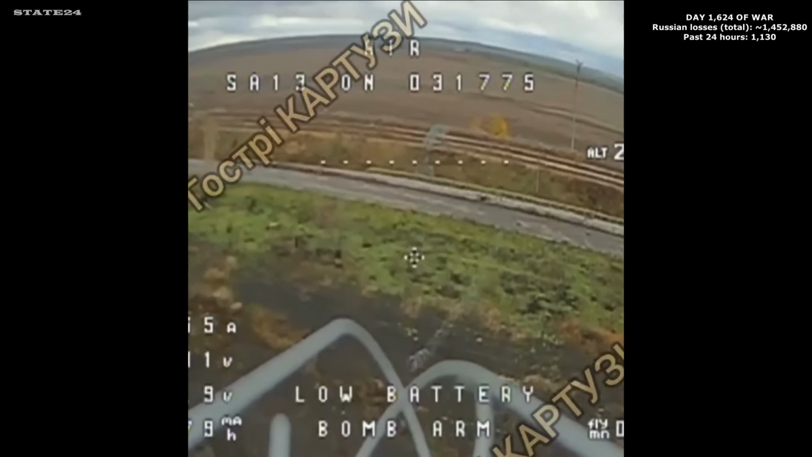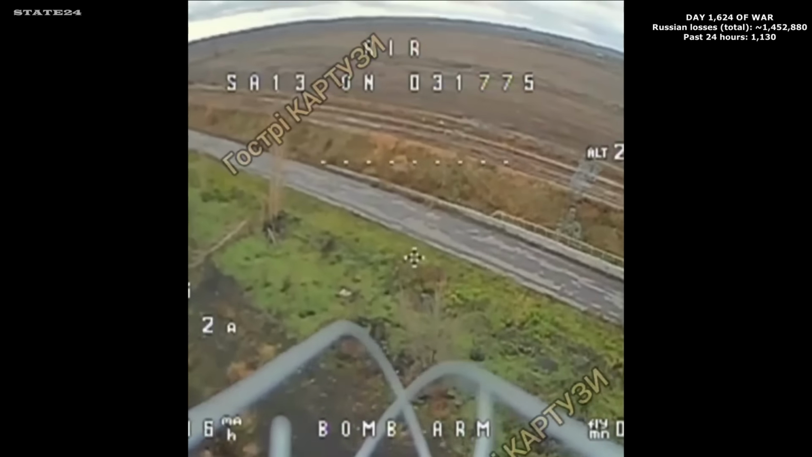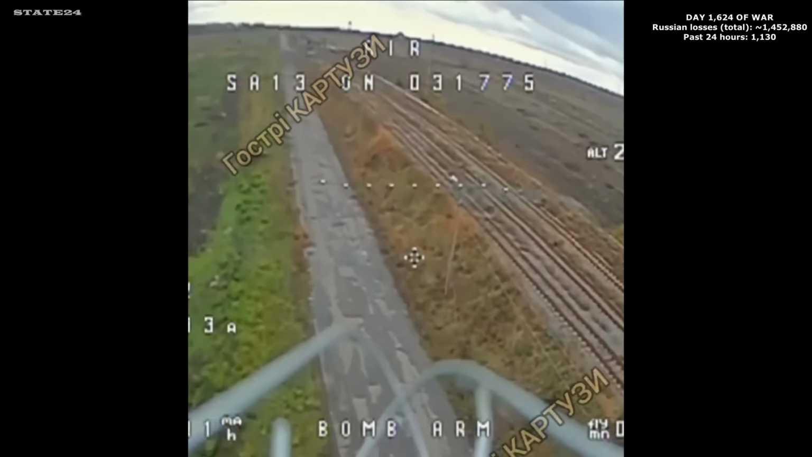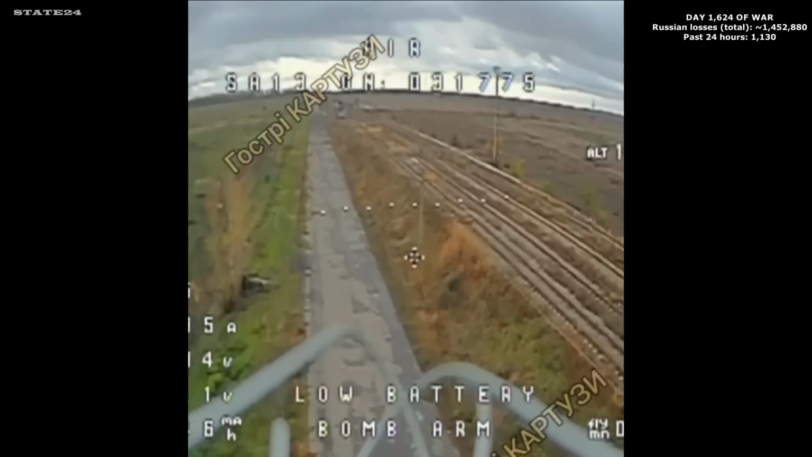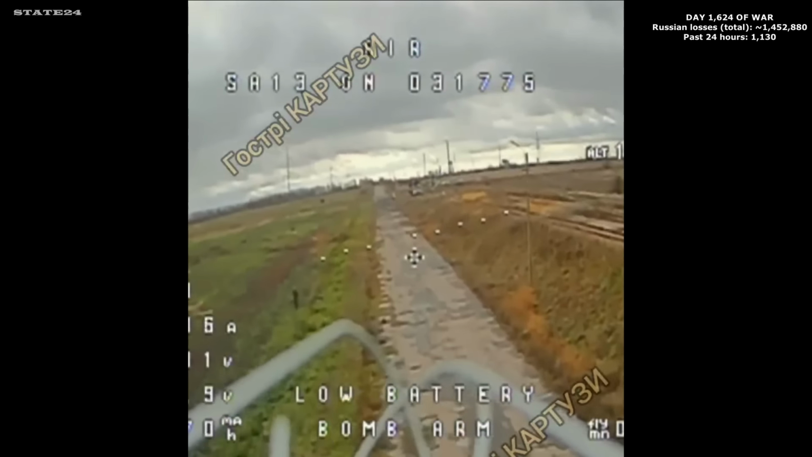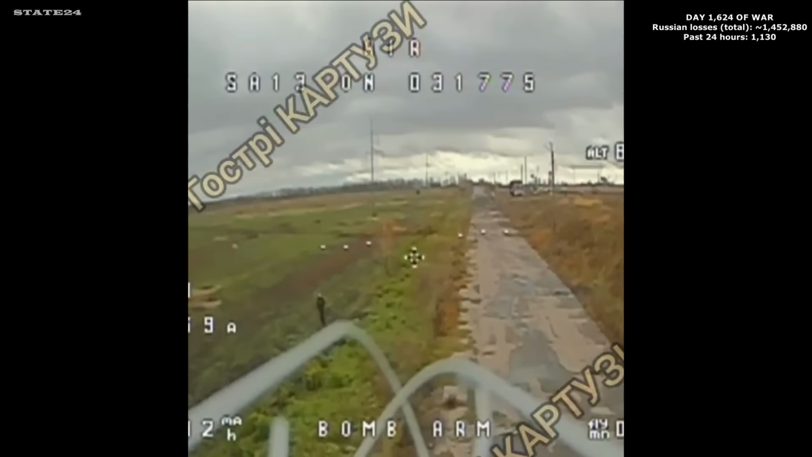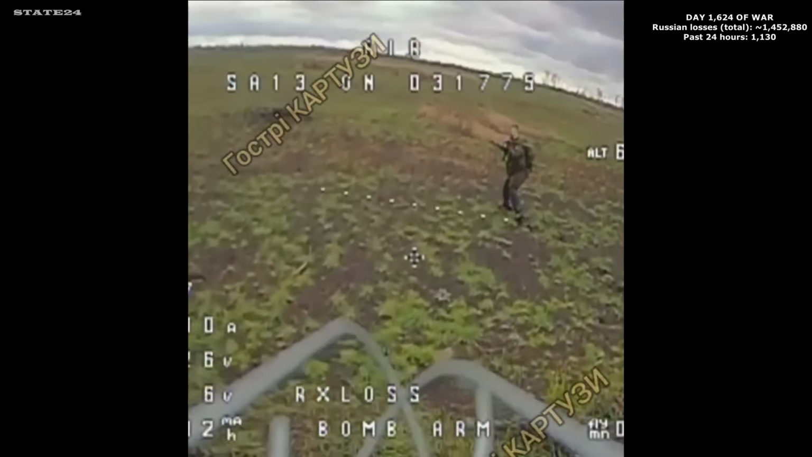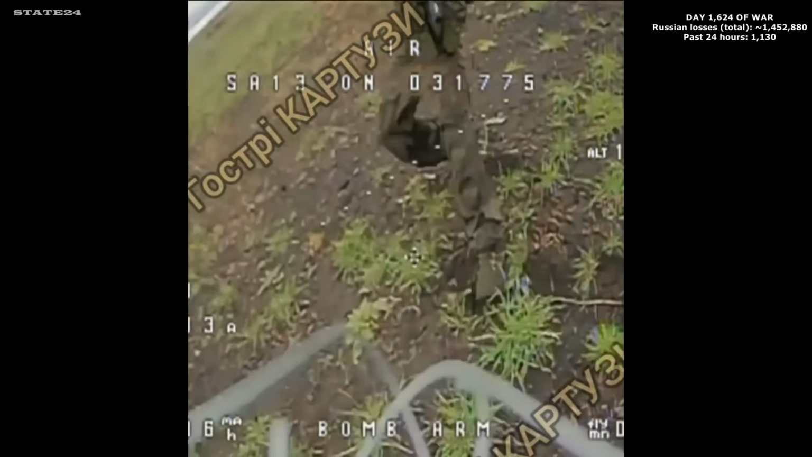A routine reconnaissance flight over the Pokrovsk plains. A Russian soldier spotted moving below. The operator pivots immediately and closes in. The soldier sees the drone coming, reaches for his weapon, still on his shoulder, not yet in his hands, and runs out of time before he gets it aimed. The drone reaches him first.